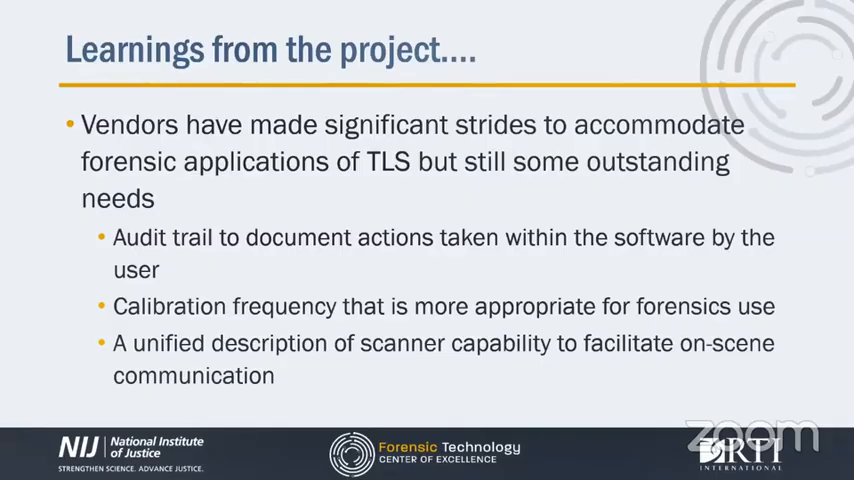One of them is audit trails, like we already discussed, of having software enabled to track what a user's doing with the data set and recording that information for later discovery purposes. A calibration frequency that is more appropriate for forensic uses.